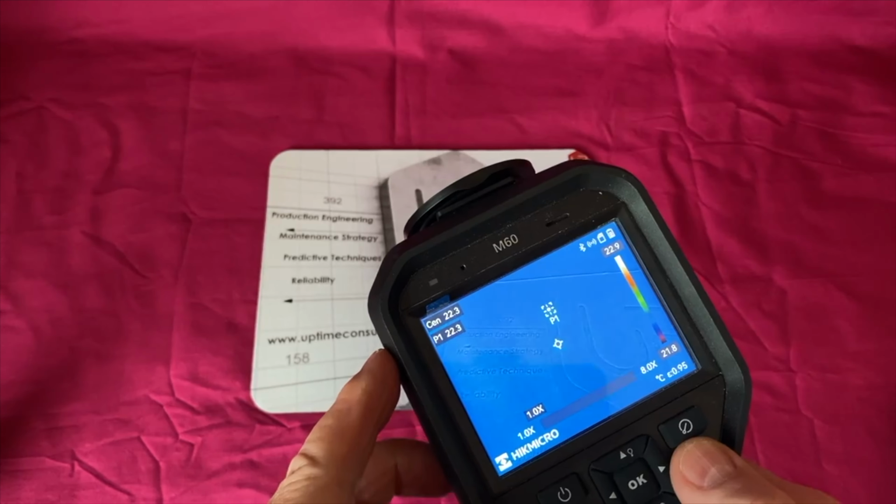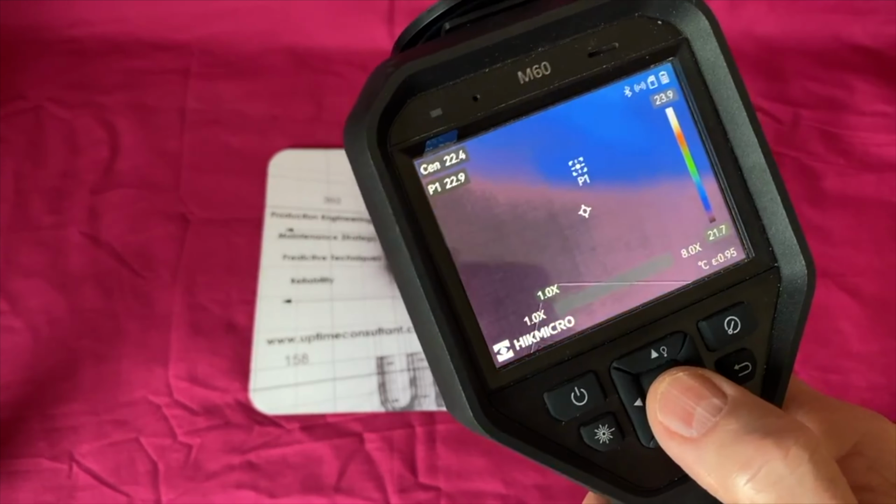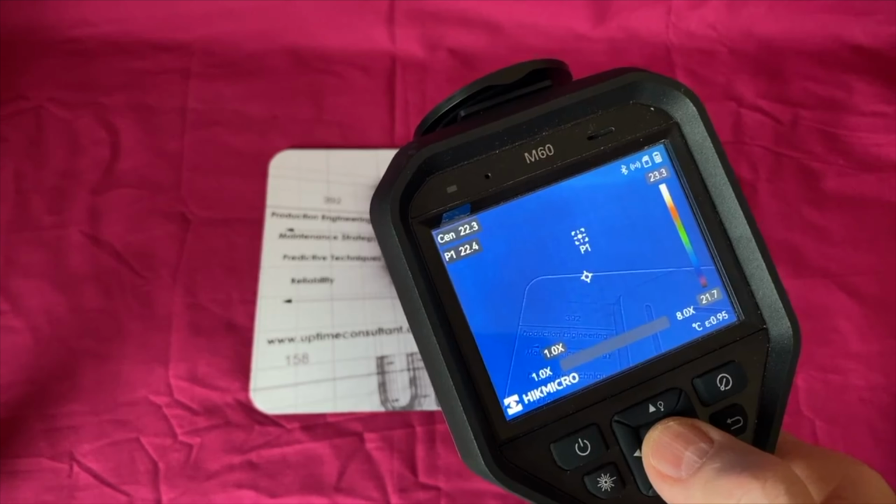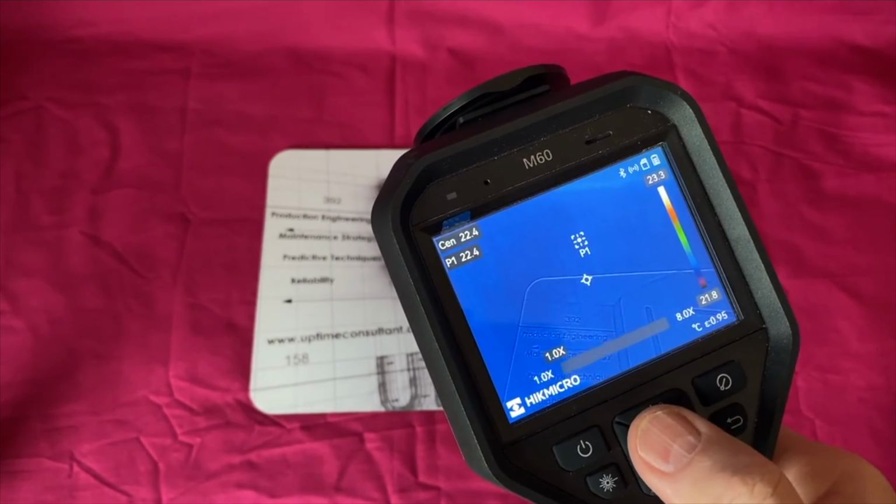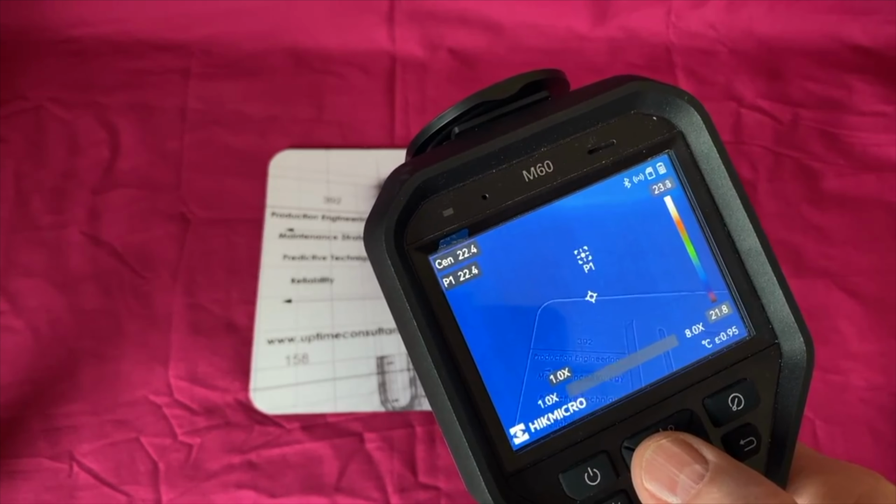So I think I might use it if I was around a robot in a cage and wanted to take an image through the cage and I was a few meters away, then you might want to use it there. At the moment we've got 0.1 and a central spot on there, so you can see they're both at 22. That's what it is in the room.